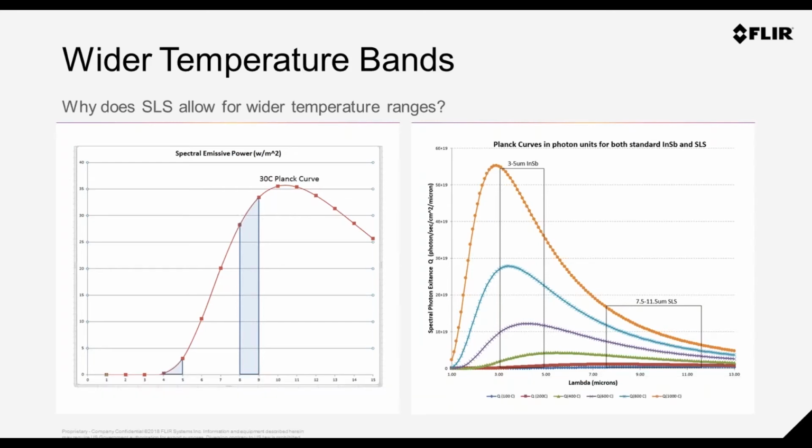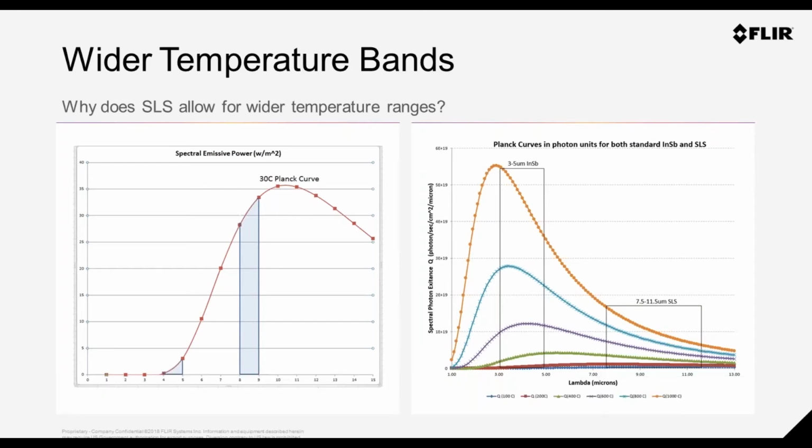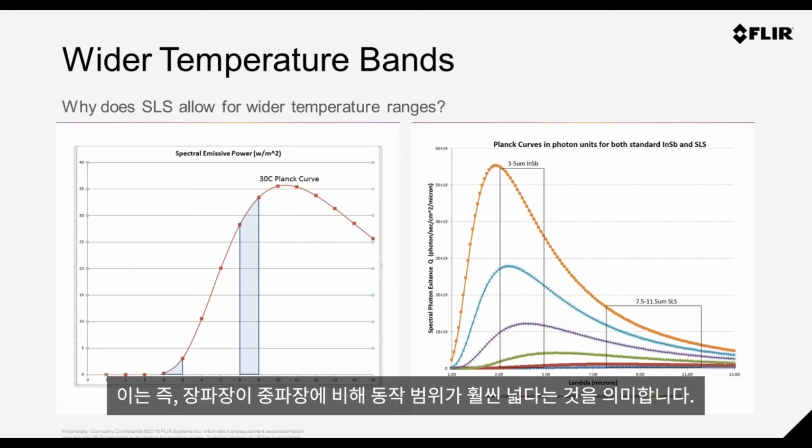But just to repeat again, as you increase in temperature, the peak energy starts to shift to the left, and it tails off to the right. So the change in this band in the long wave is less dramatic, and it's more dramatic in the midwave. And this means that the long wave will allow us to work over a much wider dynamic range.